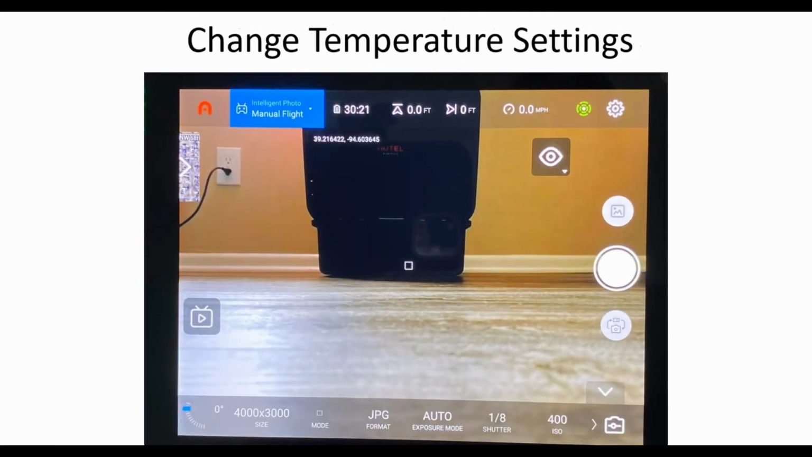And while Celsius is not difficult to compute, I didn't want to do that. I just wanted to figure out how to change it from Celsius to Fahrenheit. And a big shout out to John Bush, who provided this information to me. So I'm just walking through it so that anybody else who might have come across this will know how to do it.